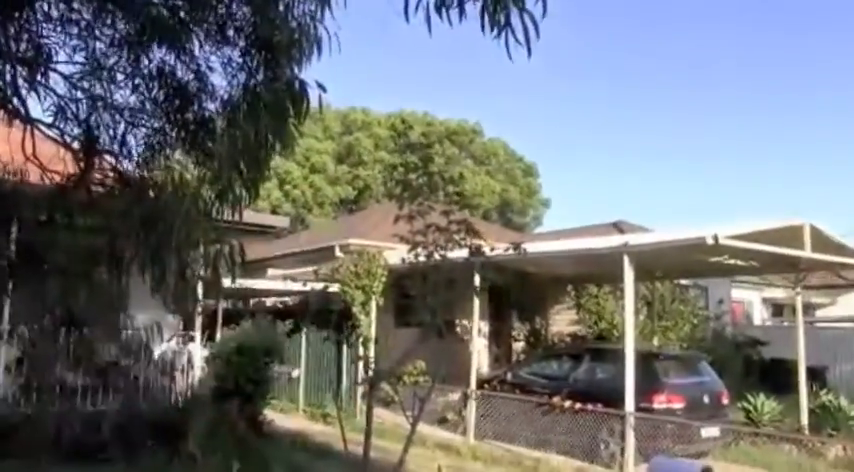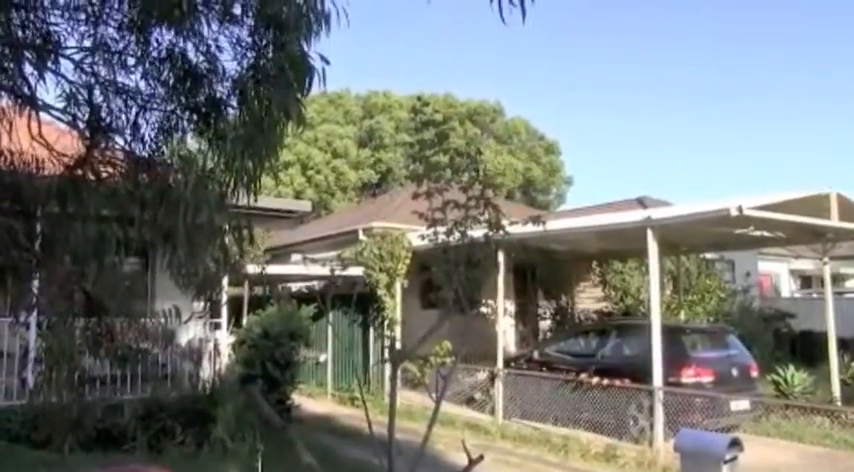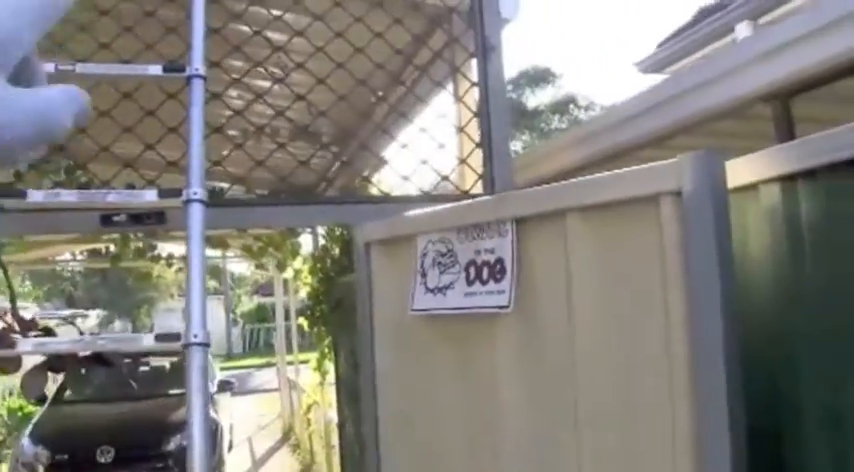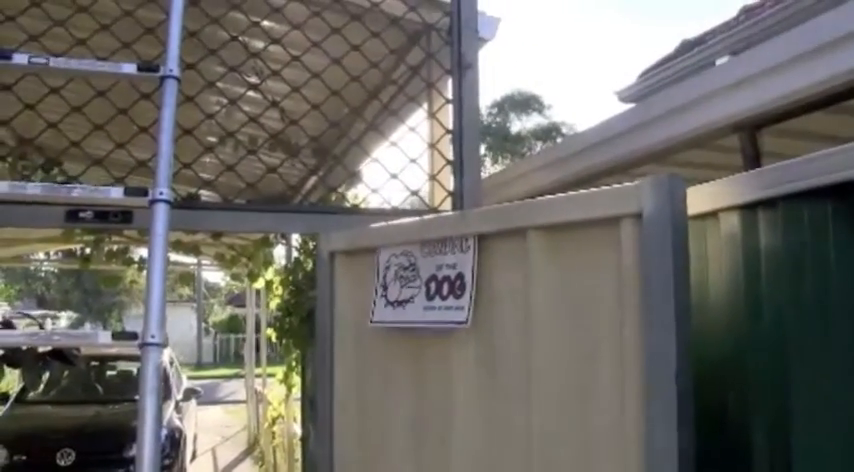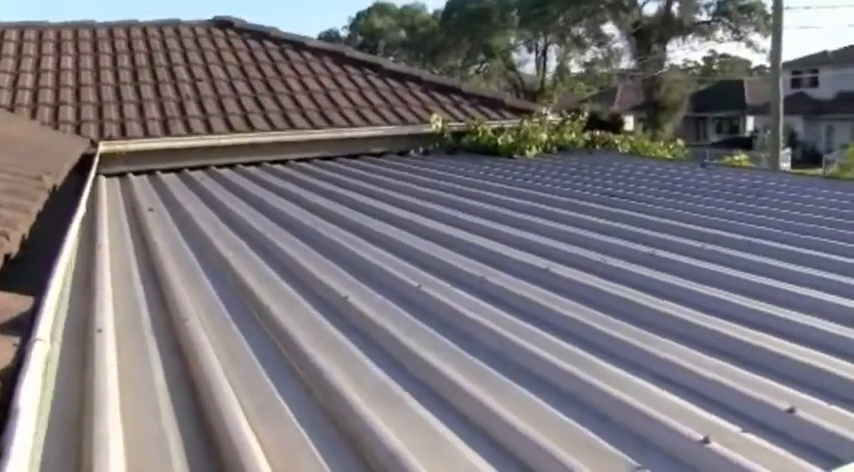Just some of the ridge mortar does need repointing. You do have cracks and some dislodged to the base of the tile of that ridge detail, of the hip detail. So just with the carport, it appears to be sturdy. Is built right to the boundary. You just got to check if that's appropriate or the appropriate approvals have been gained to build the carport to the boundary. So looking at the roofing over the front porch detail, generally appears to be okay.